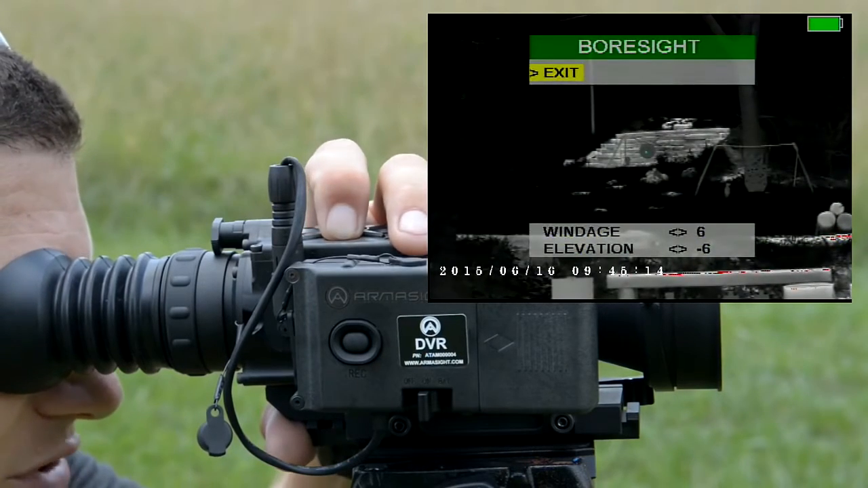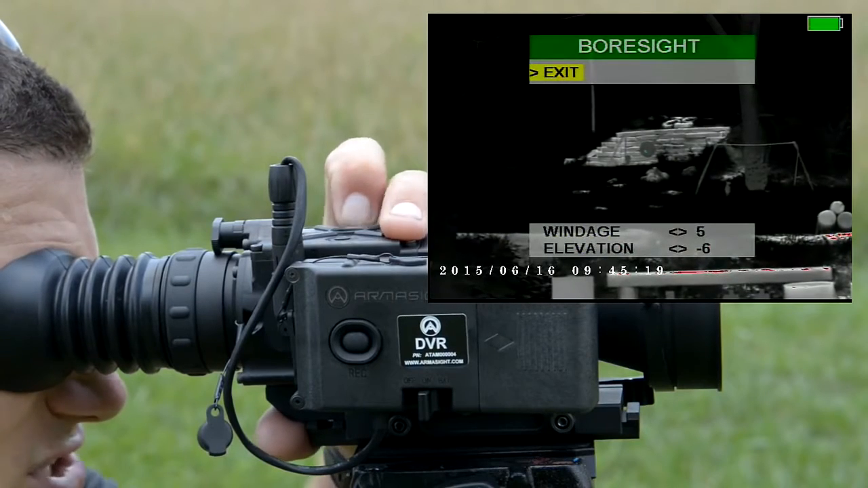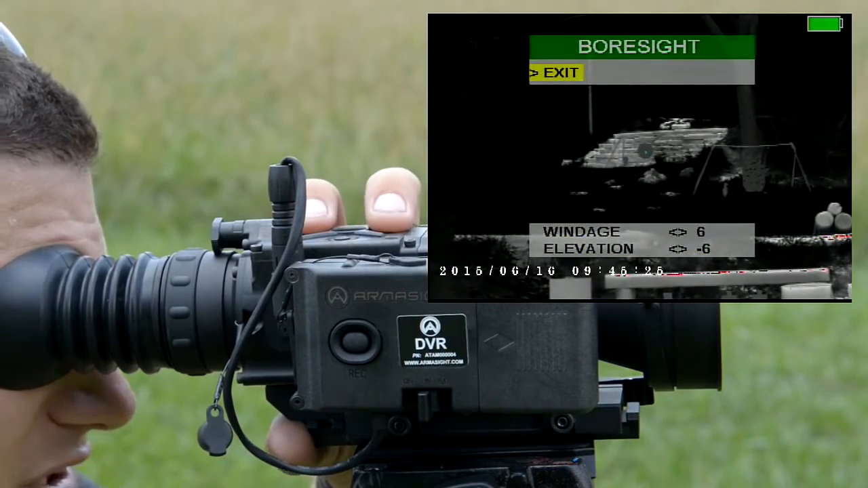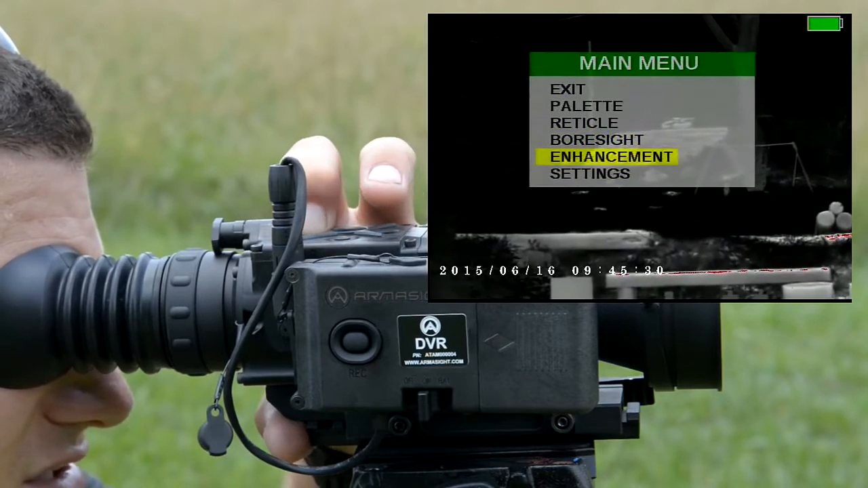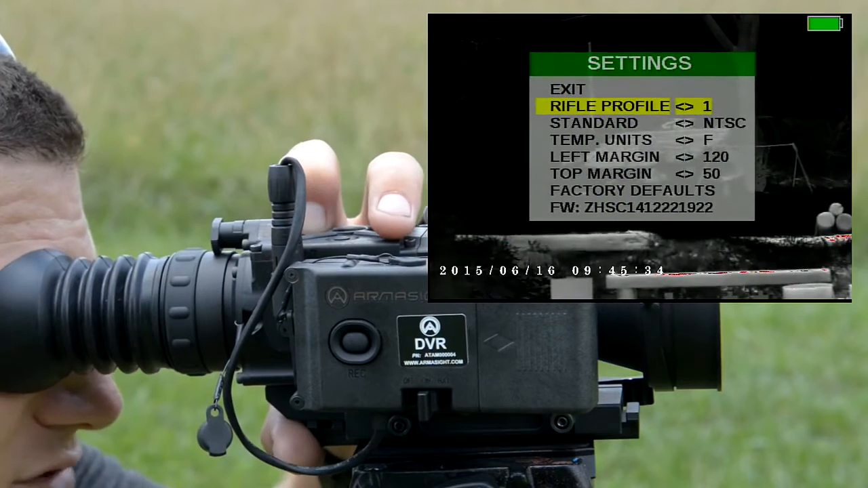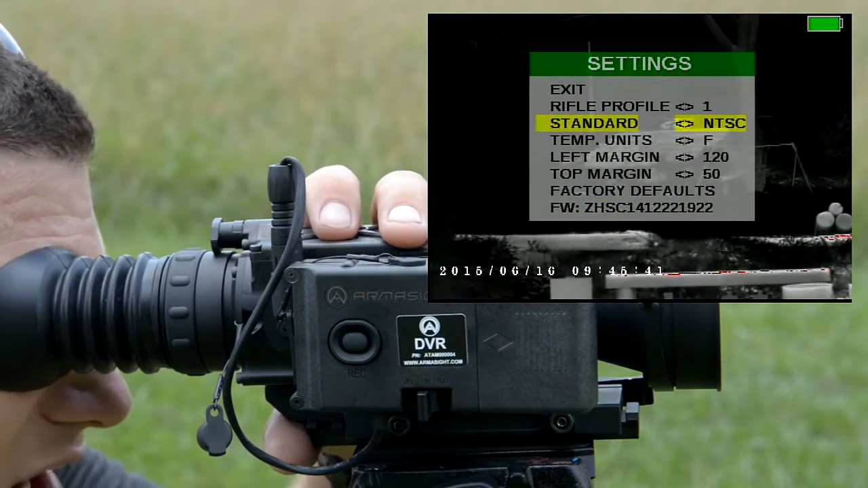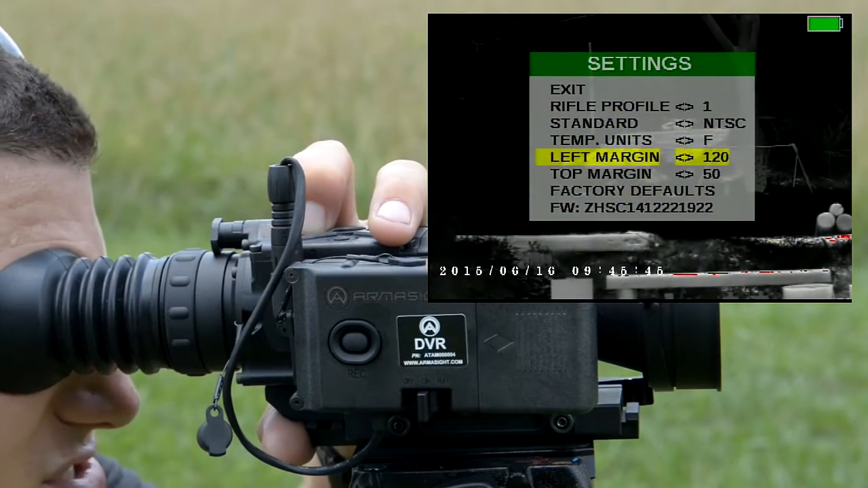So you just use the up and down arrows for elevation, of course, and then you use your left and right for windage. Very simple process. Take a few shots, move the reticle around until you get where you want to go, and simply hit the center button to exit, and then that's it. You've got other settings down here, rifle profiles. All of this is available in the manual. You've got standard video output, NTSC or PAL, depending on where you are in the world, temperature units, and then you can adjust the screen.